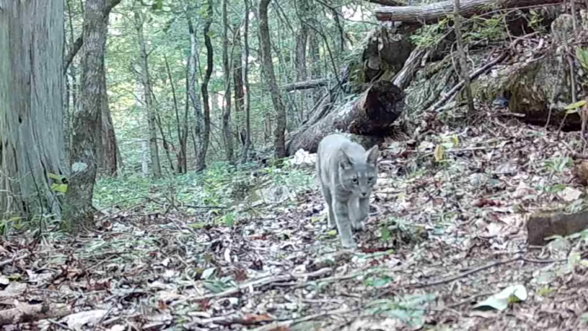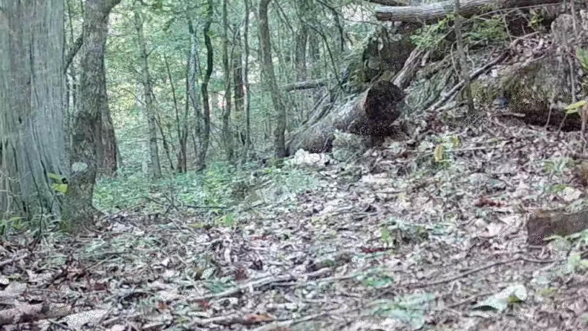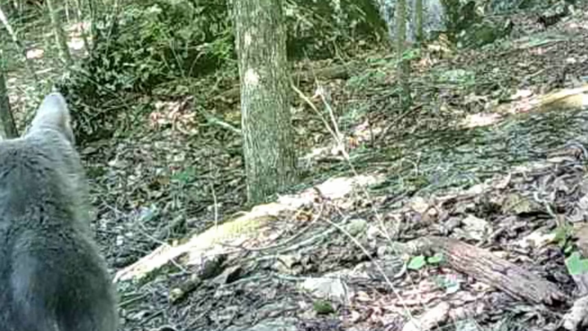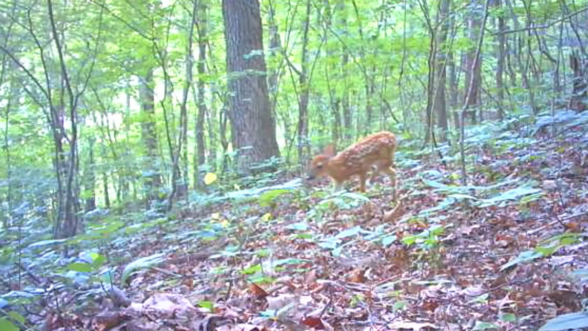And there's that strange cat I haven't named yet. What do y'all want to name him? There's so many old feral cats. And that looks like Smoke right there. He's just watching around, seeing what's going on. Watching all these little fawns, I guess.